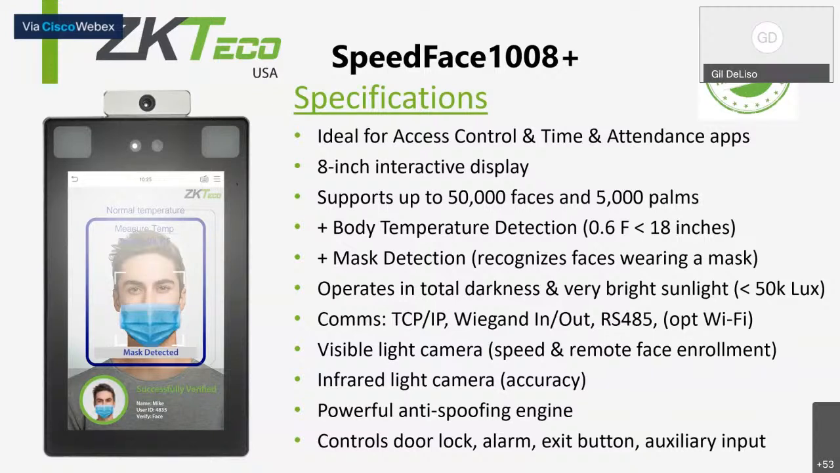The question also was raised here, somebody said, how many devices can you put on a system? You can use our SpeedFace readers on any system up to the capacity of that system's ability to handle card readers. On our own system, with our software, I think the limit is around 8,000 readers. We can manage all that because the templates are all residing on the device itself, and so there's not a lot of network traffic or database management that has to be done.